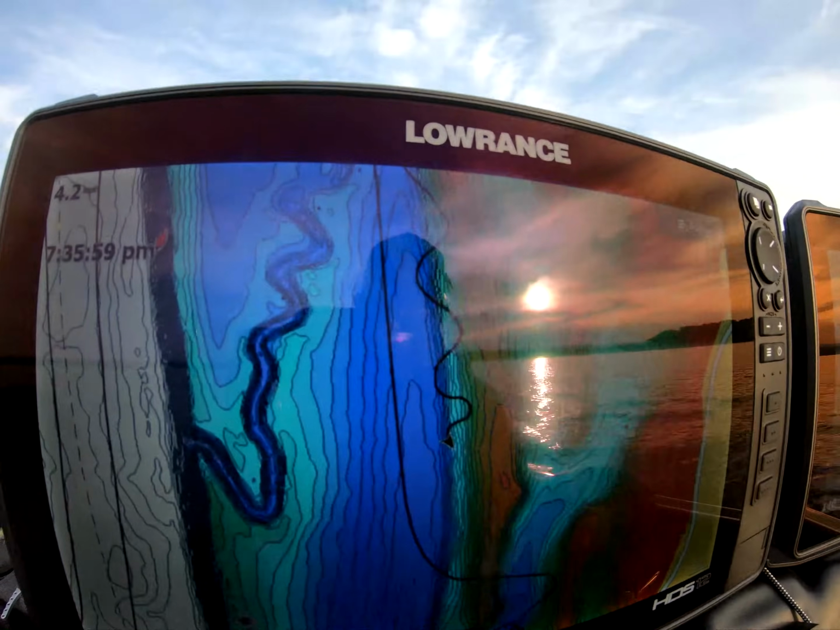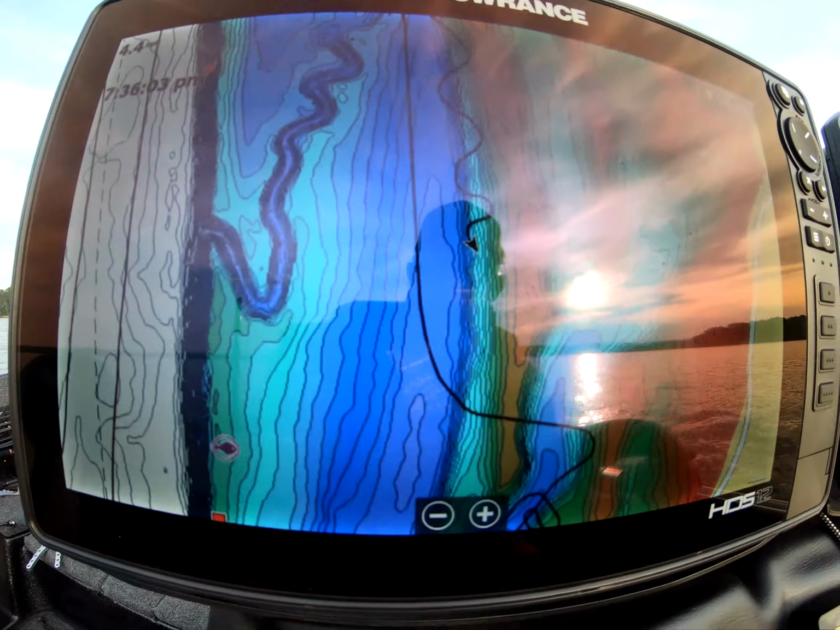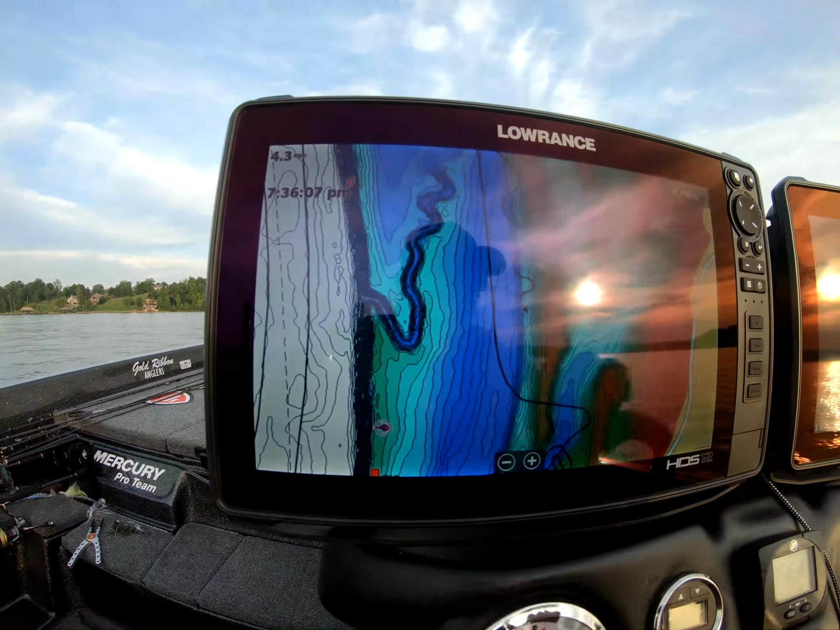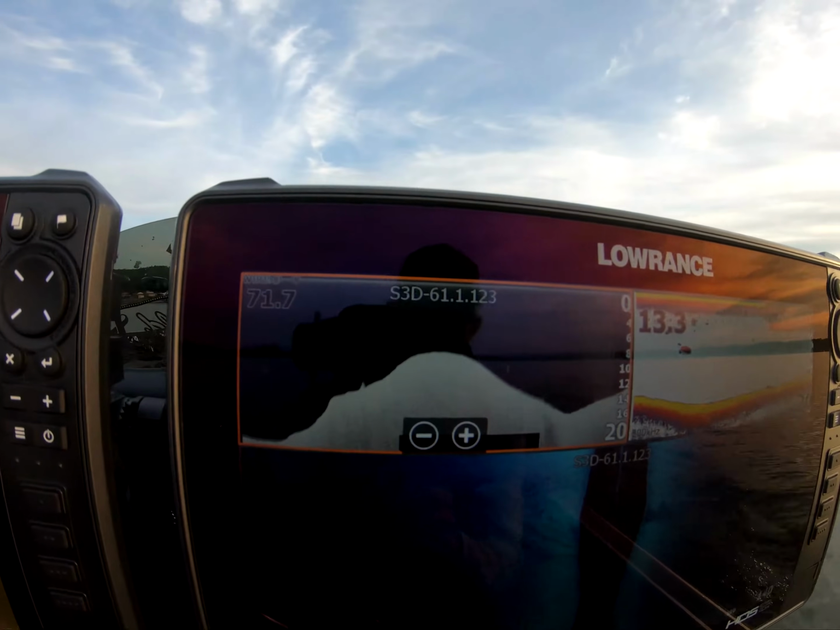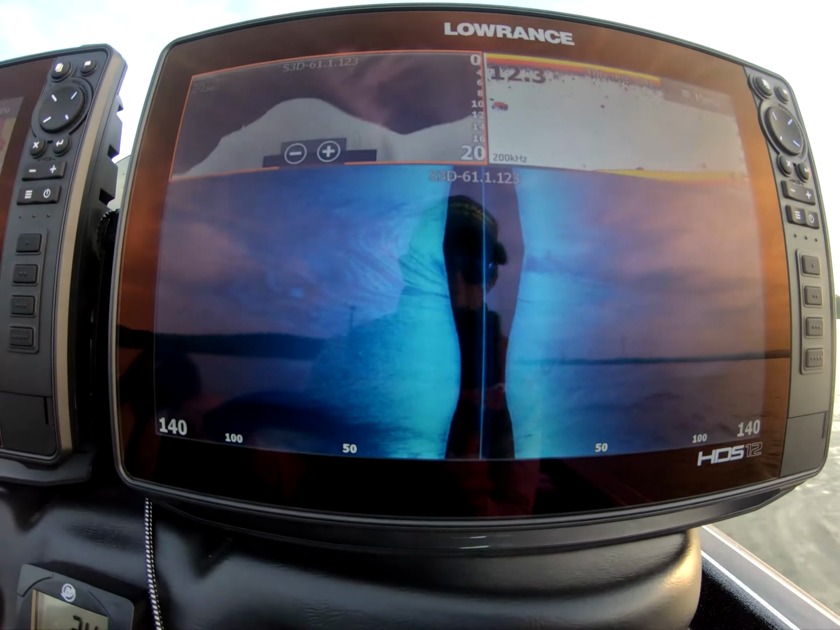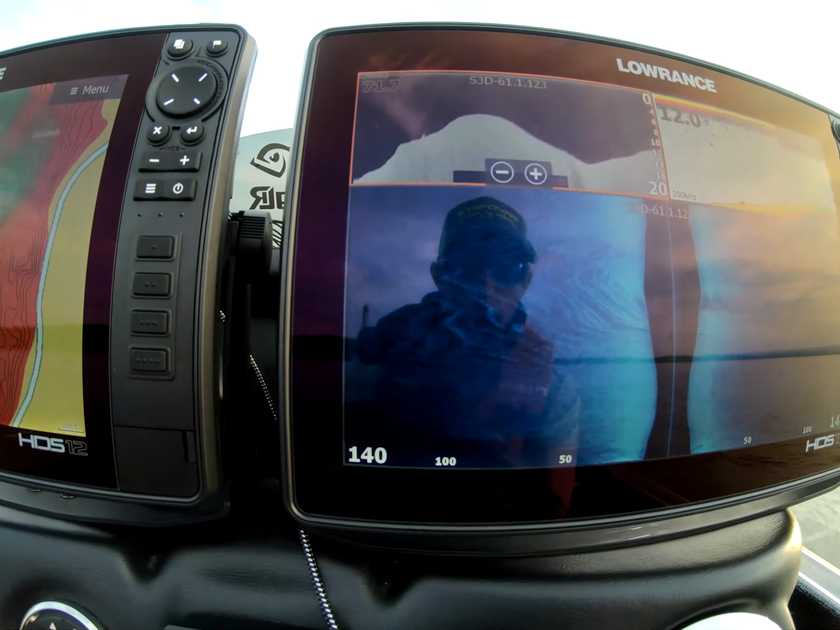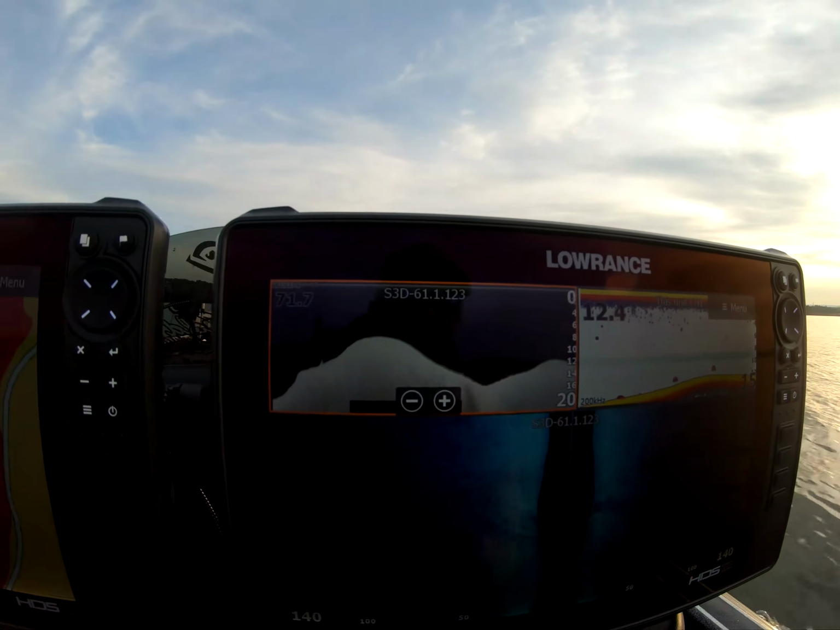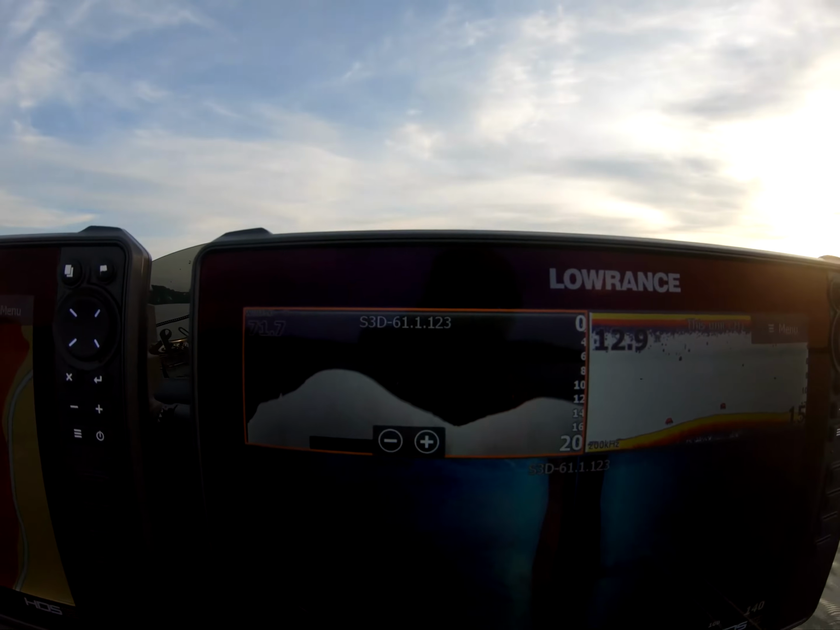Now, once you're there, I just like to make a zigzag right along the ledge and just keep going up and down, up and down. And what you're gonna see is, well, over here, let's back up. I like to run my side scan on the bottom. I'm shooting out 140 feet. I could probably zoom that in a little bit, but that's just where I like to leave it.